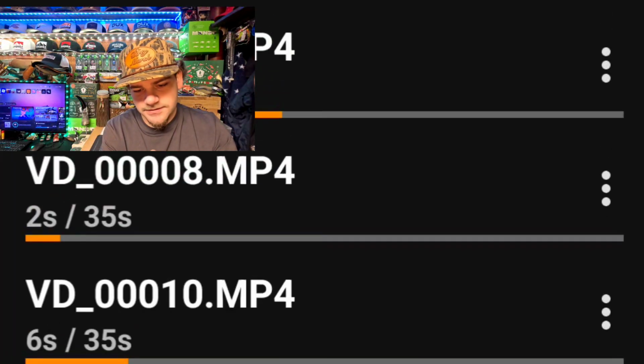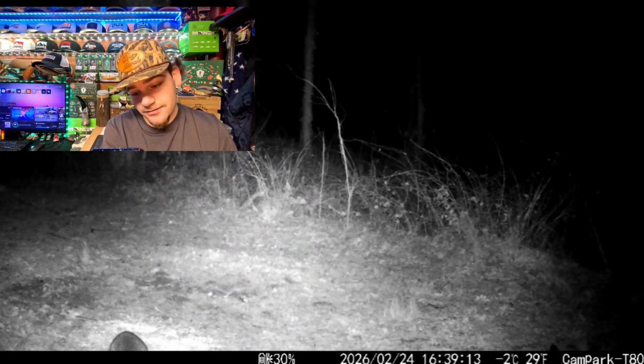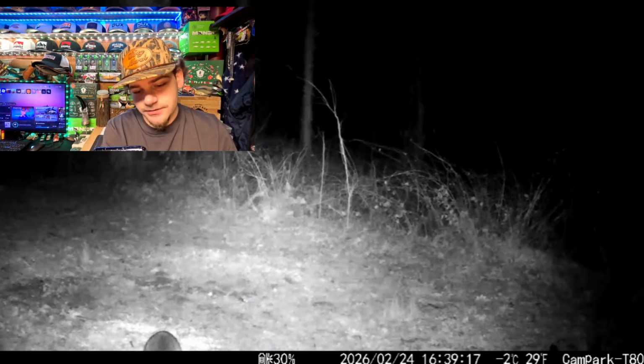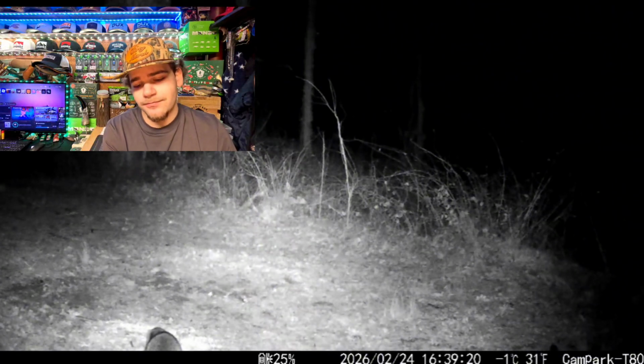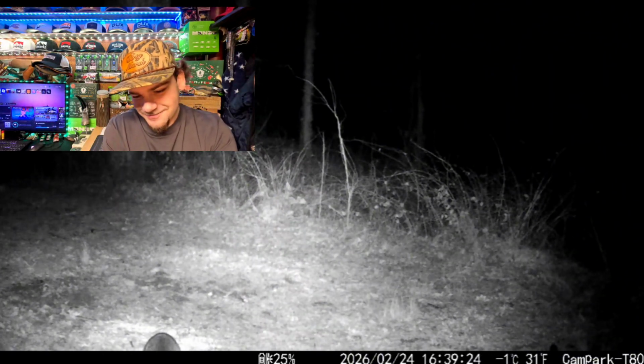So that's all of that one. So now let's go to the other clip. Looks like the raccoons are back. I've seen 2, but now I just see 1 down there in the very bottom, which they're not really doing too much.